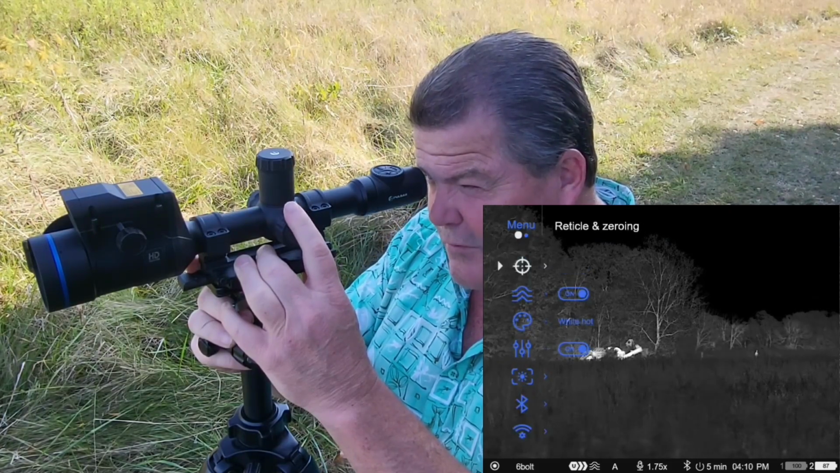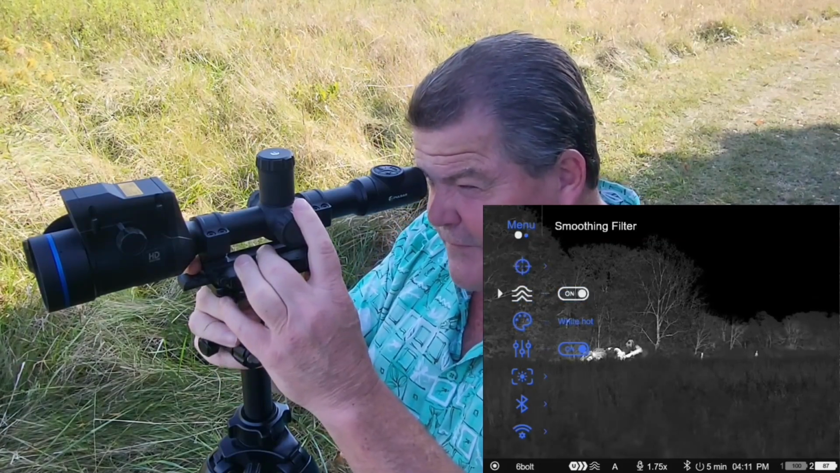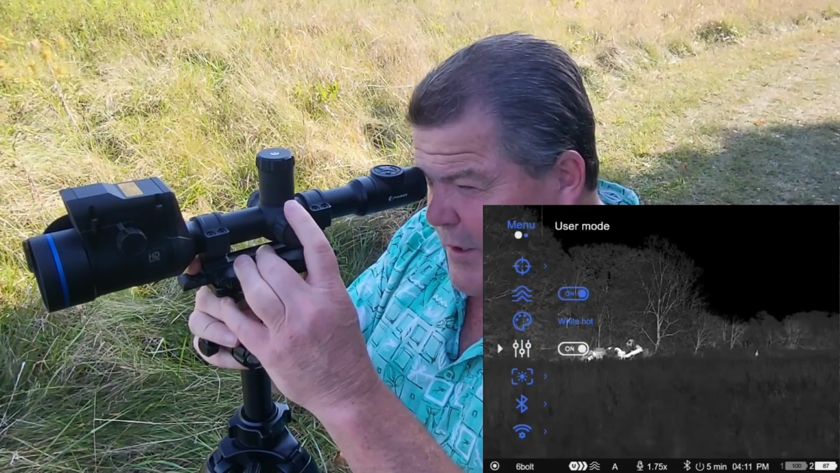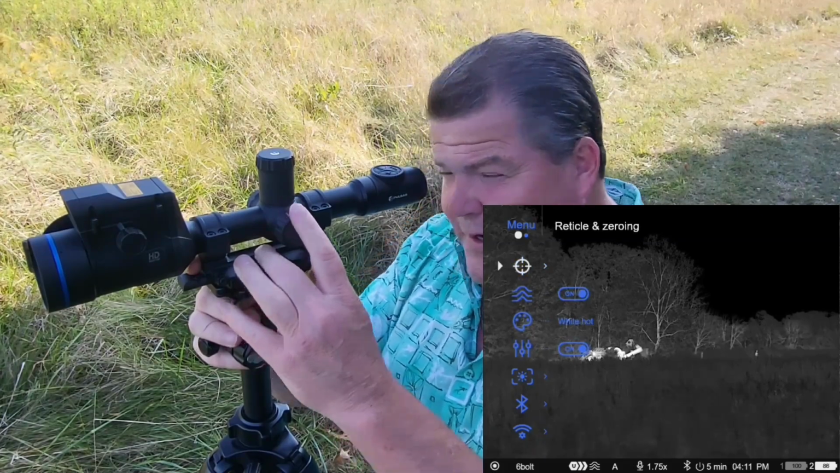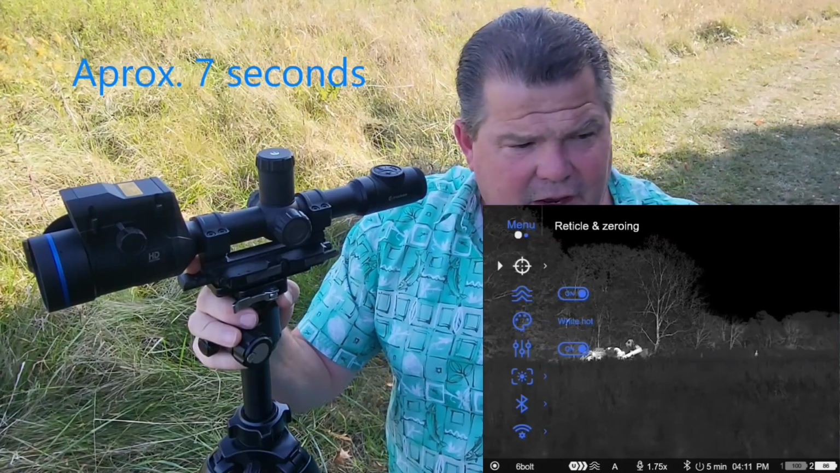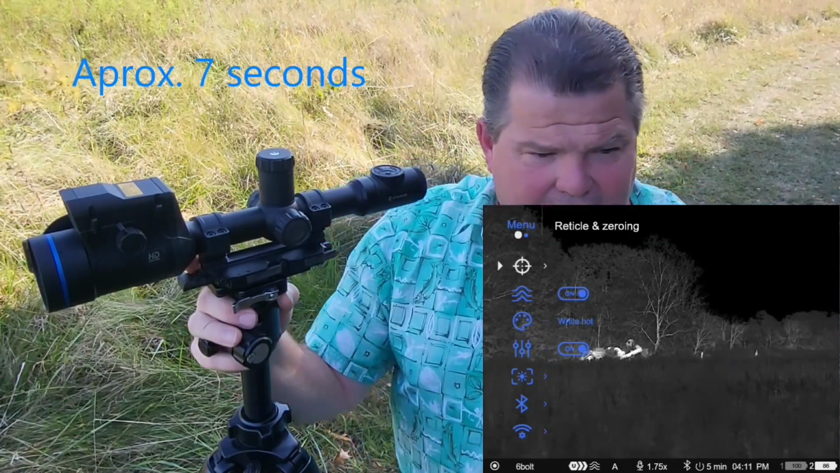So let's start right here. We're going to call this page 1, based on the fact that it's the first dot. If I don't do anything, I think it's about 5 seconds of inactivity and that menu will time out. Honestly, when you're new to this, that can get a little bit aggravating.